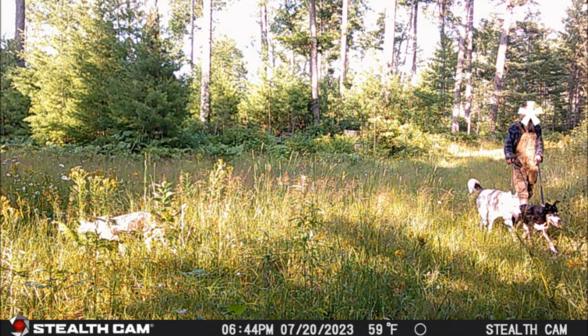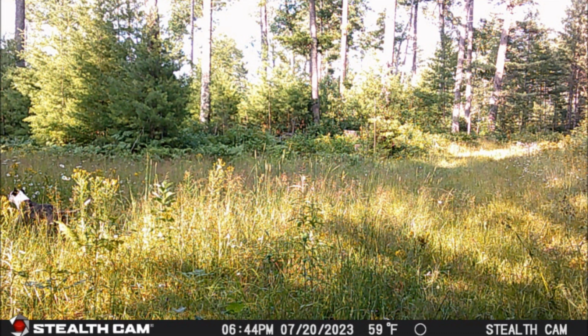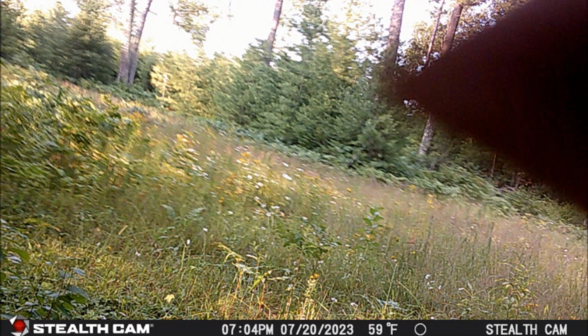Now, he apparently walks past the trail camera in a southwest direction. And note that the one dog is still in the left-hand side of the photo in the tall grass, and the timestamp is still at 6:44 p.m. The next photo taken by the trail cam is taken at 7:04 p.m., some 20 minutes later, as the camera is starting to be turned around, and the shirt or jacket cuff is seen in the upper right-hand corner of this photo.